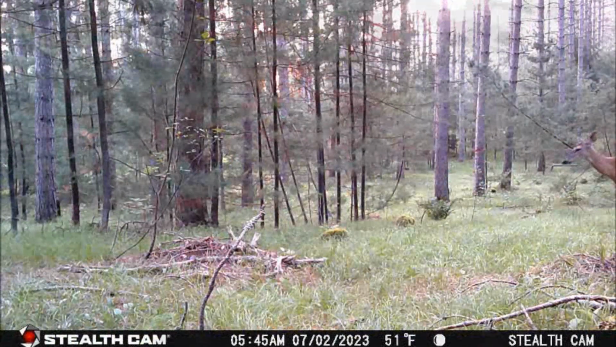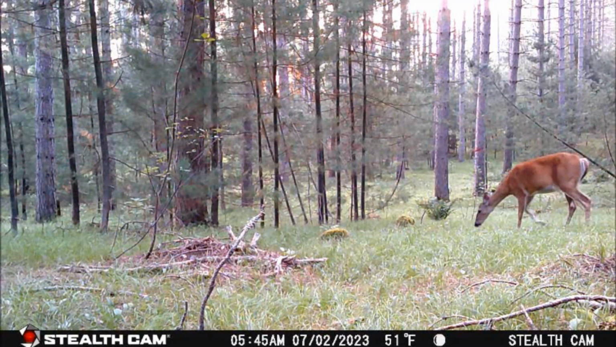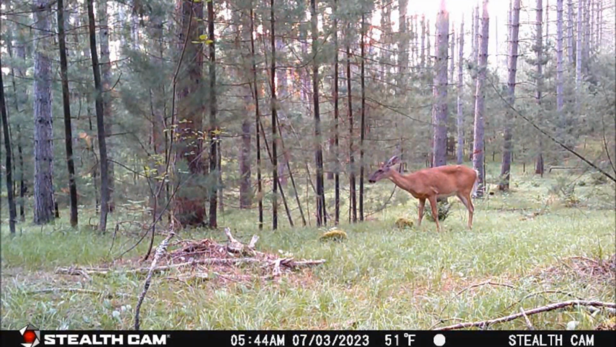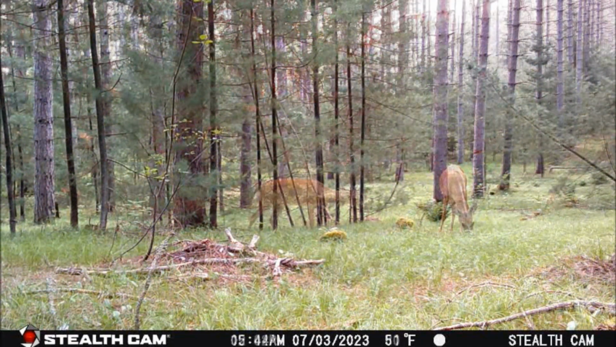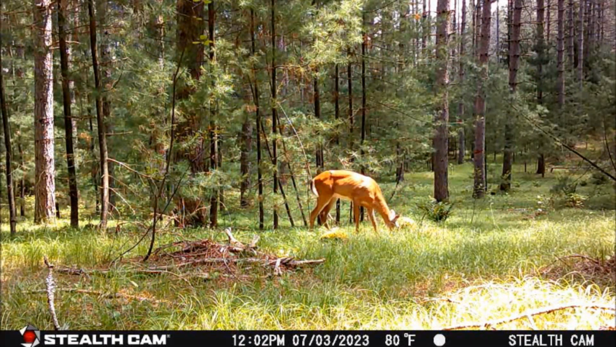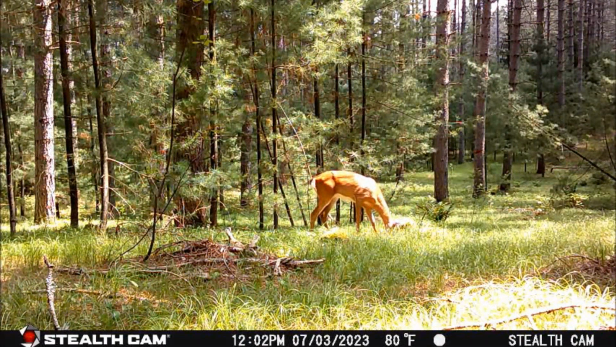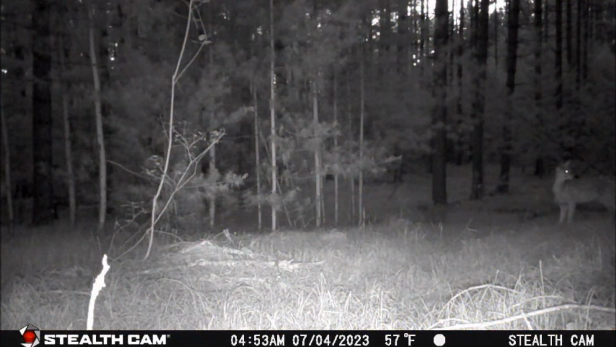Then, from early morning on the 2nd of July at 5:45 a.m. until I picked up the SD cards on July 8th, the white-tailed deer activity on the ridgeline finished out just as it had started, strictly doe. From July 2nd through July 8th, there were 40 20-second videos taken, again, all of them does.